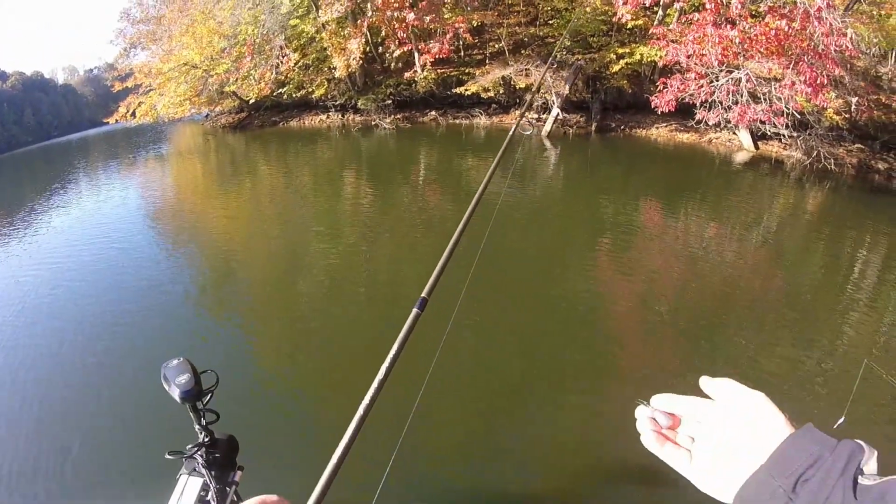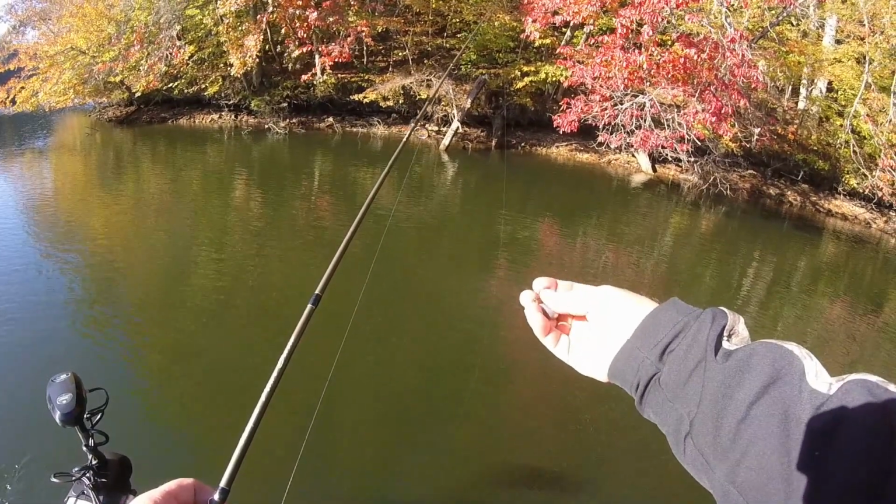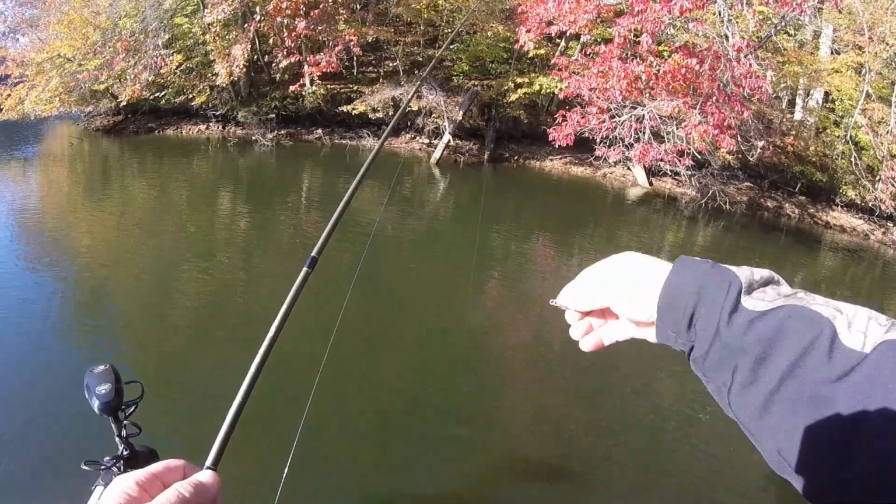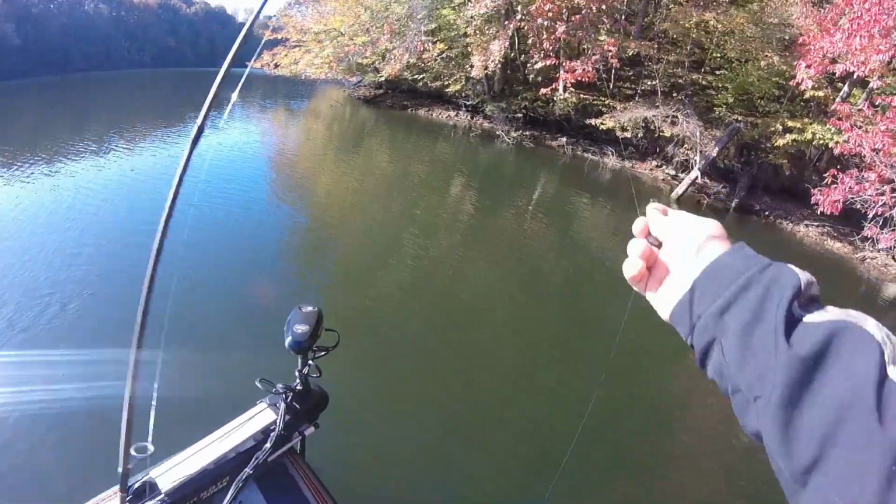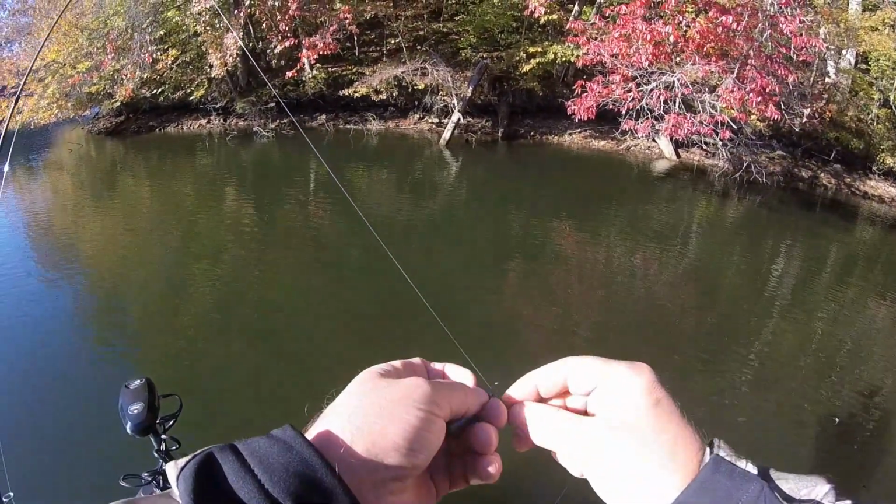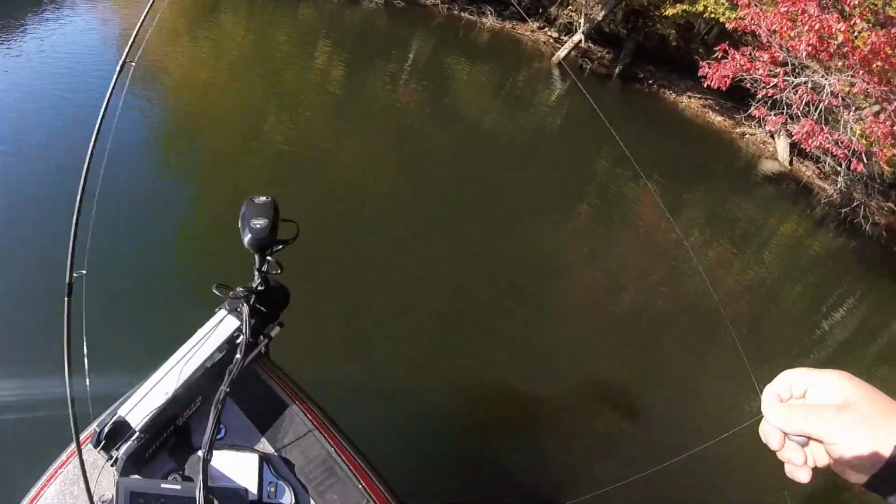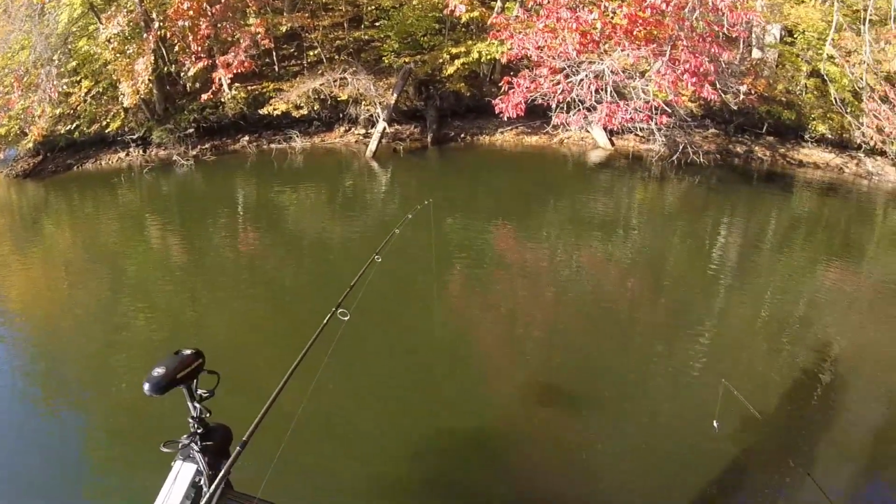Hopefully it'll come off, but I make several of these up every year when I'm crappie fishing. All it takes is a snap and a bell sinker. And I know it's just a cheap crappie jig. I pull my own jigs, but it saves a lot of retying time.